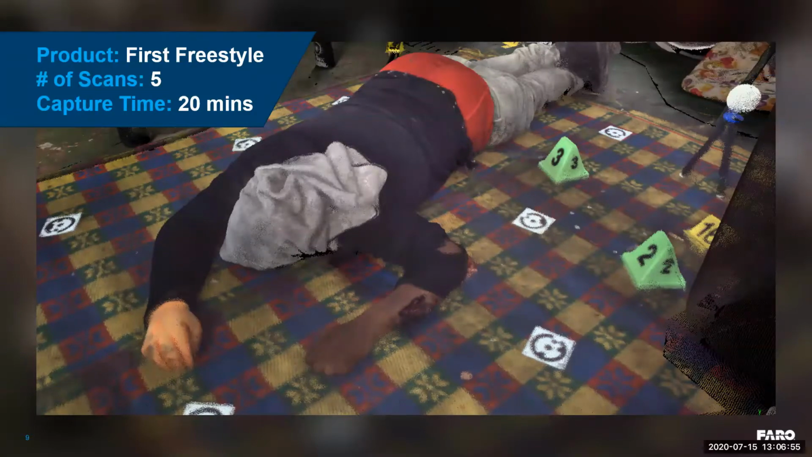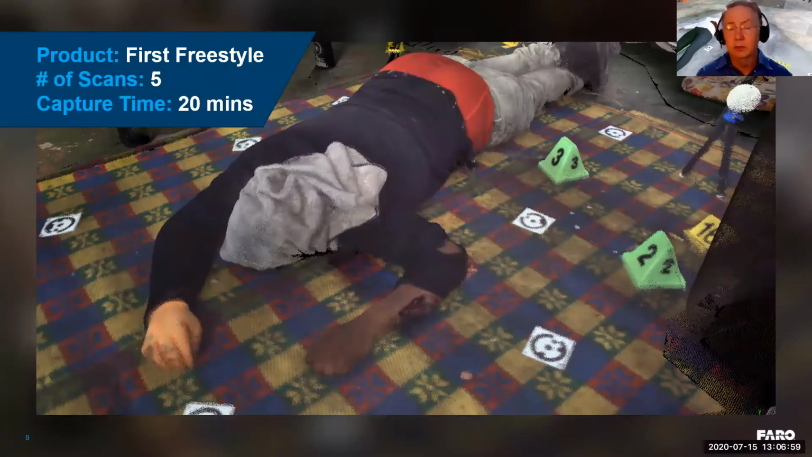And it did a pretty good job. I mean, as far as the data capture, and for the time, it was really exceptional. But again, it was 5 scans, 20 minutes, and you had to do a minimum amount of overlap so that you could register those scans together.